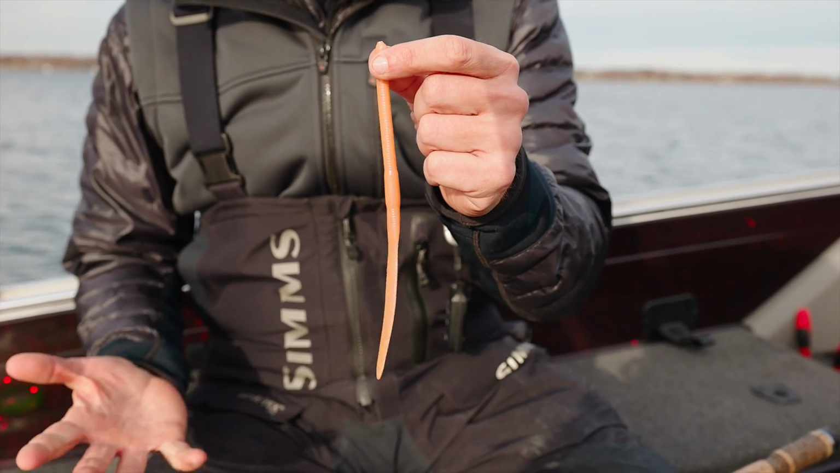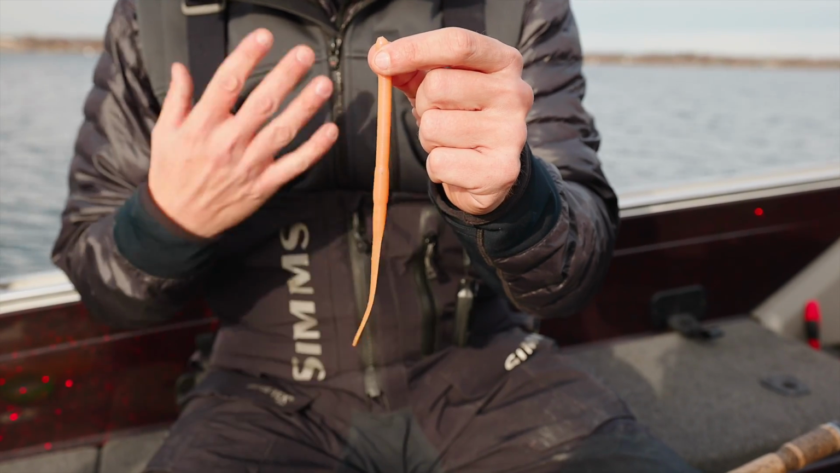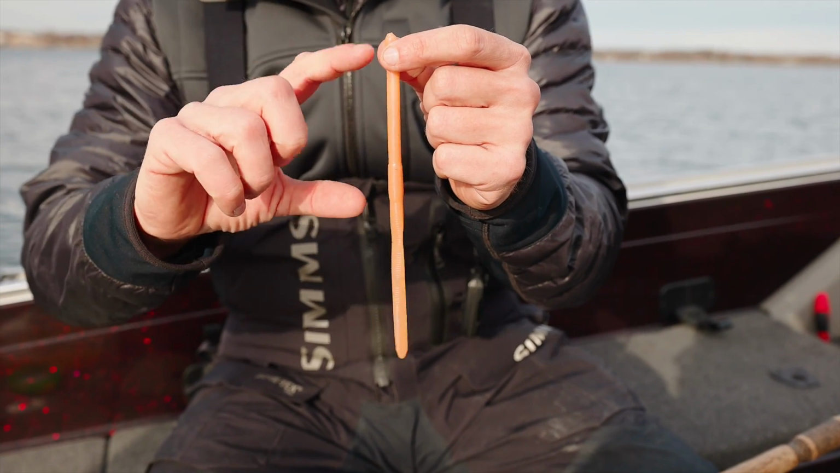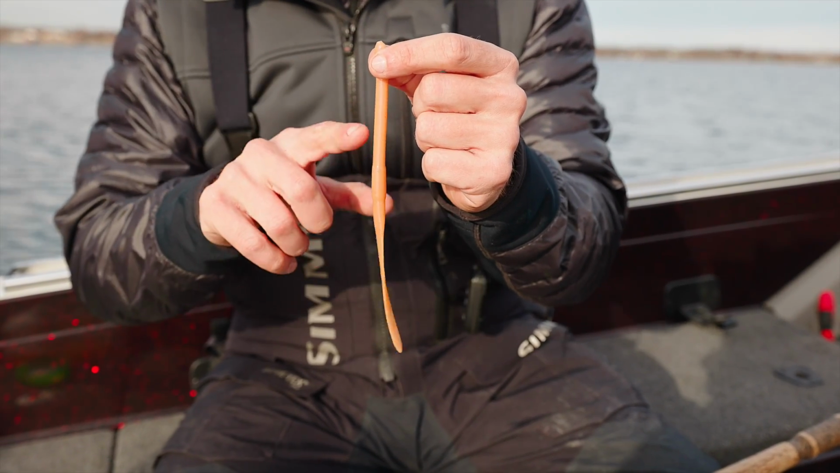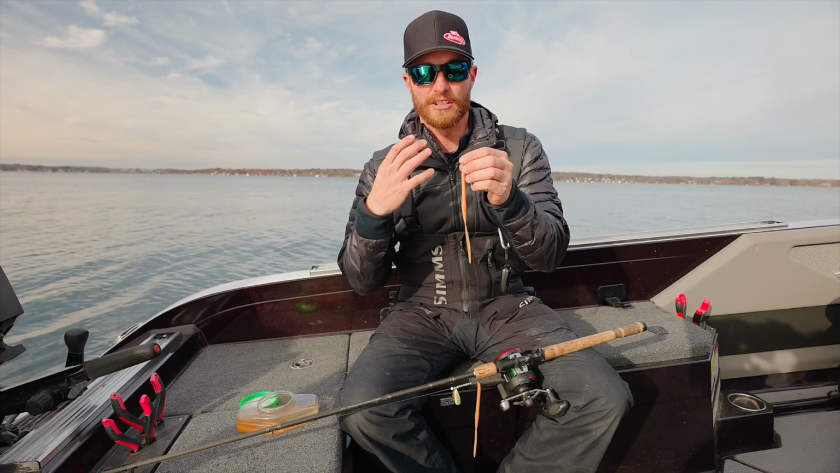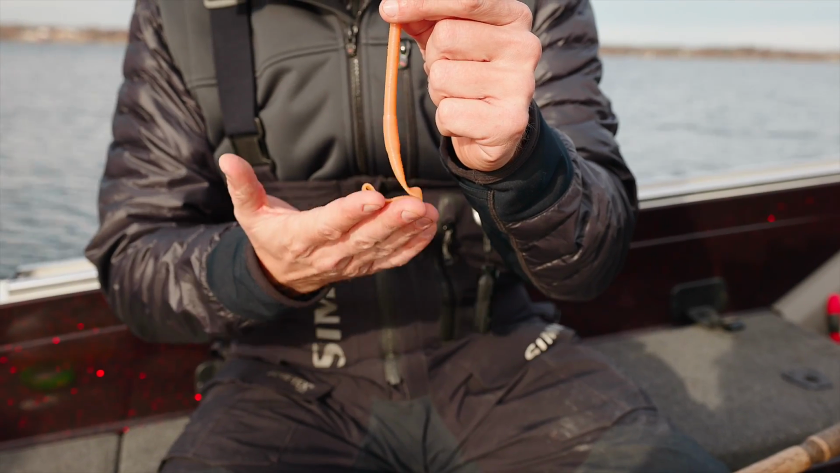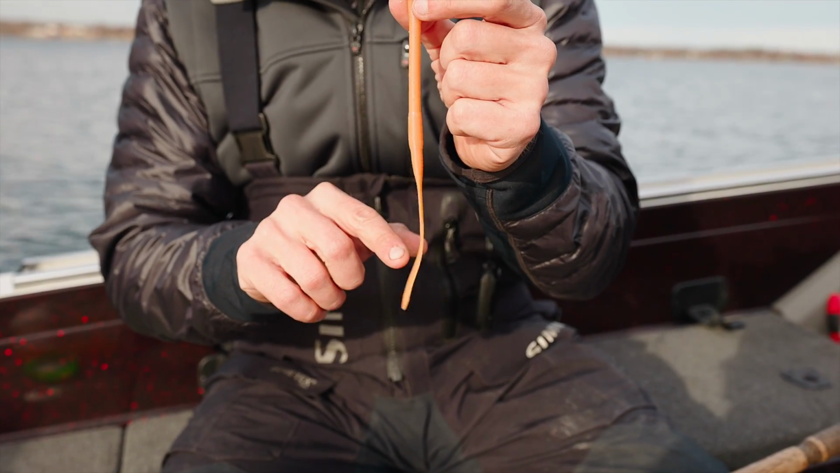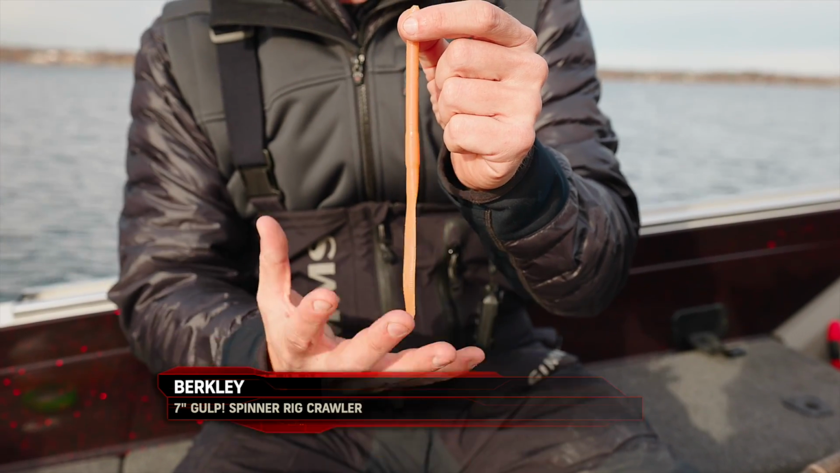Now this is the Gulp Spinner Rig Crawler. It's in a 7-inch version. It will also come in a smaller scaled down 4-inch version. But what I tried to do is create a crawler that had everything it needed. I went with a full body where your hooks are going to be, whether it's a treble hook or a double or triple octopus hook. But after that, it's super thin because this is where I wanted all the action to be. And not only having the action, I wanted the tail portion of this to collapse.